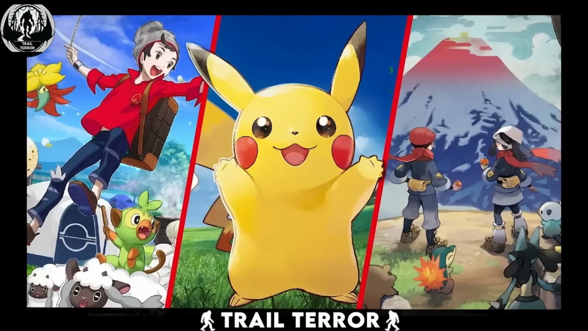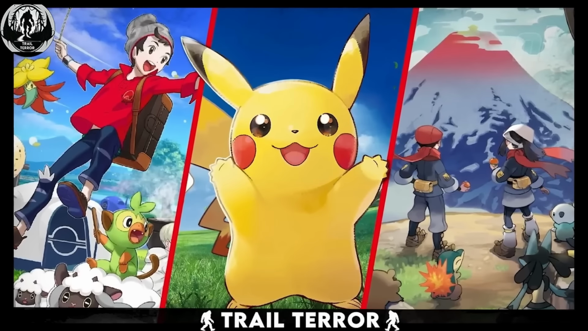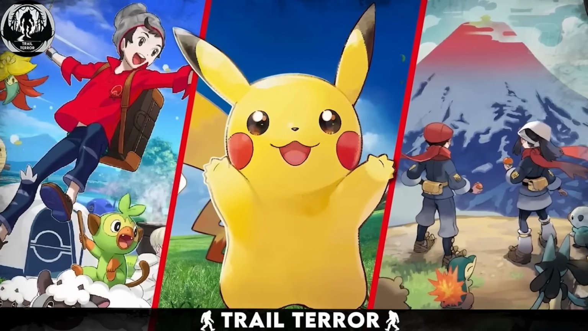Remember the days when we all dreamed of owning our very own Pokemon? Well, what if I told you that the line between fiction and reality might be a bit blurrier than we thought?